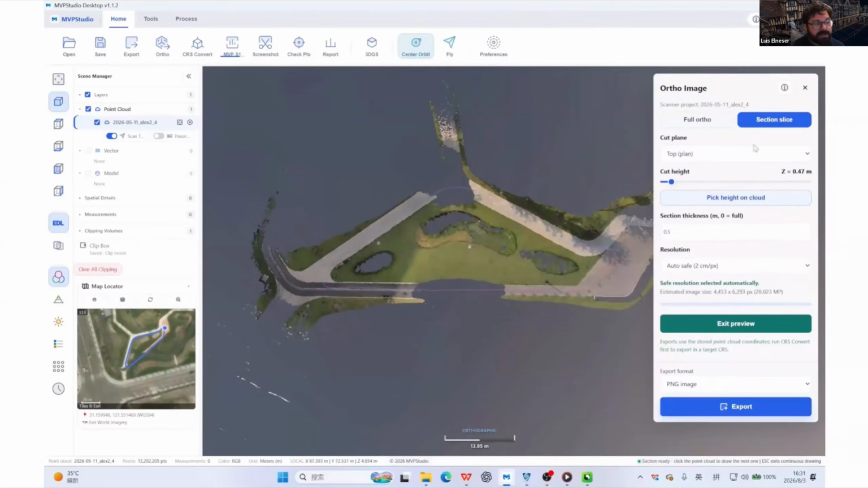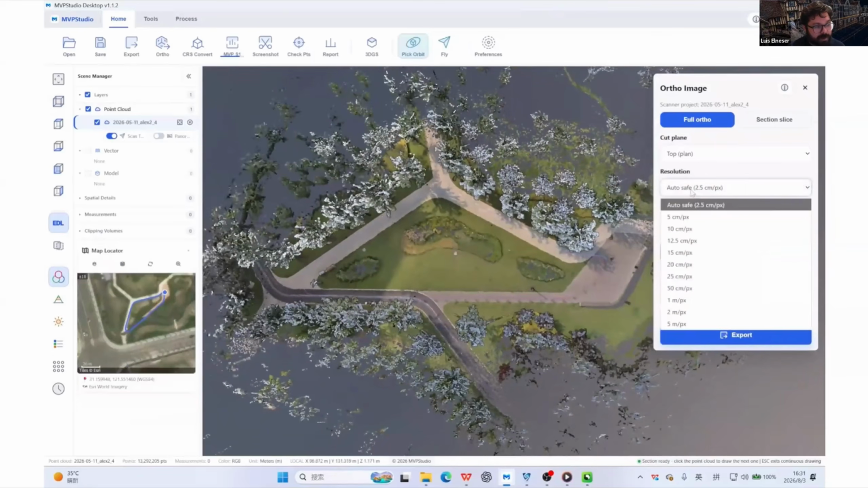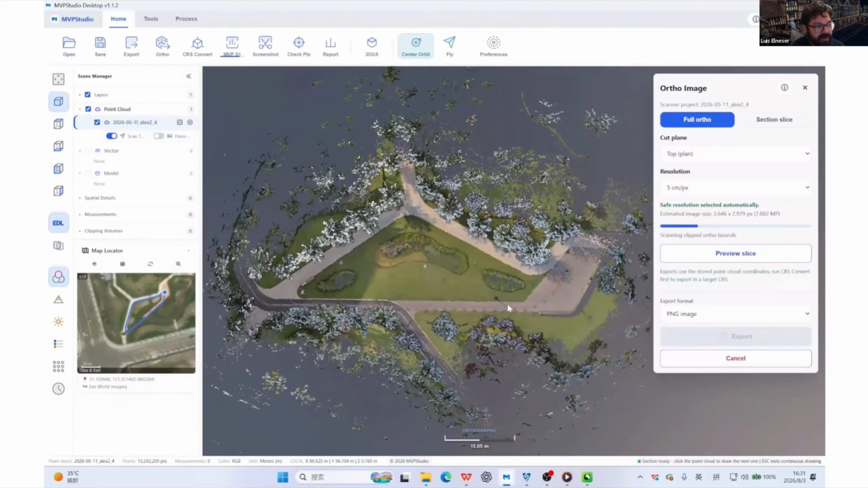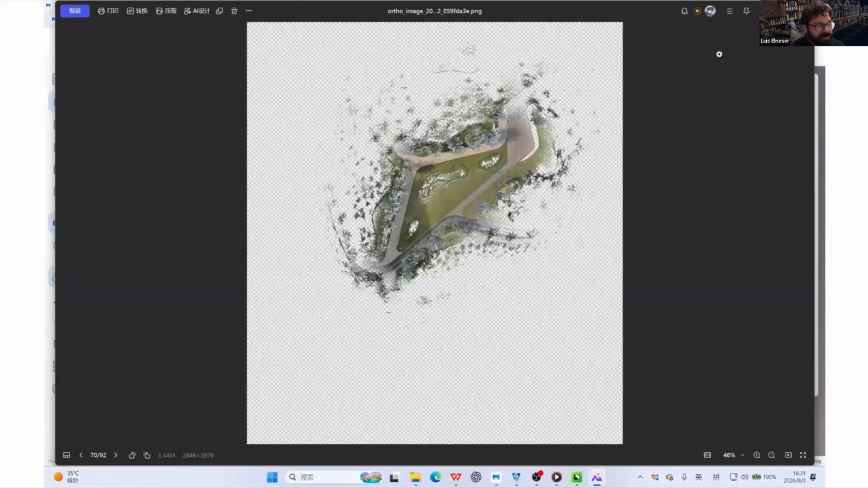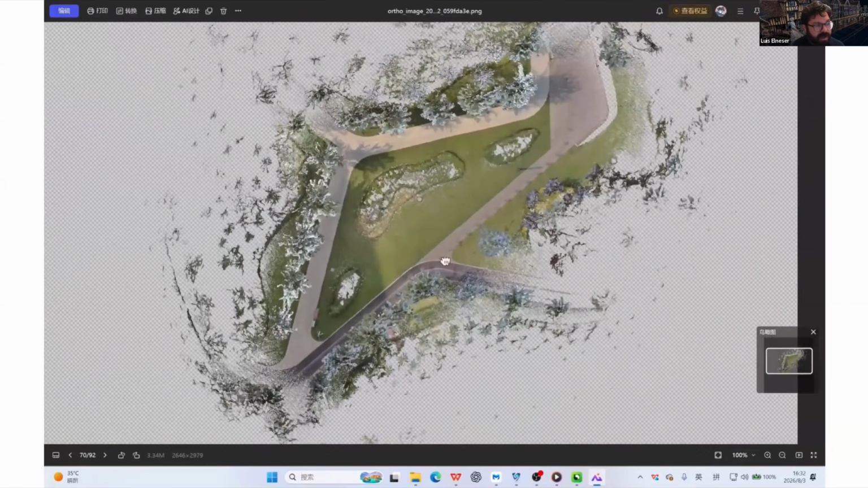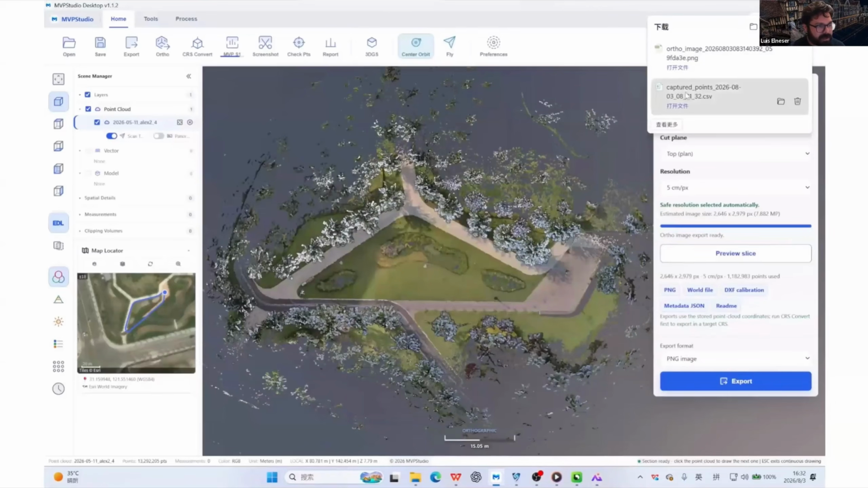So this is not an ortho photo or an ortho image like we're used to seeing in GIS, where the whole vertical surface is seen. Here it's just a slice. So it's an ortho image slice, but it is georeferenced. And for jobs that have a lot of change in elevation, this is an interesting feature to use.